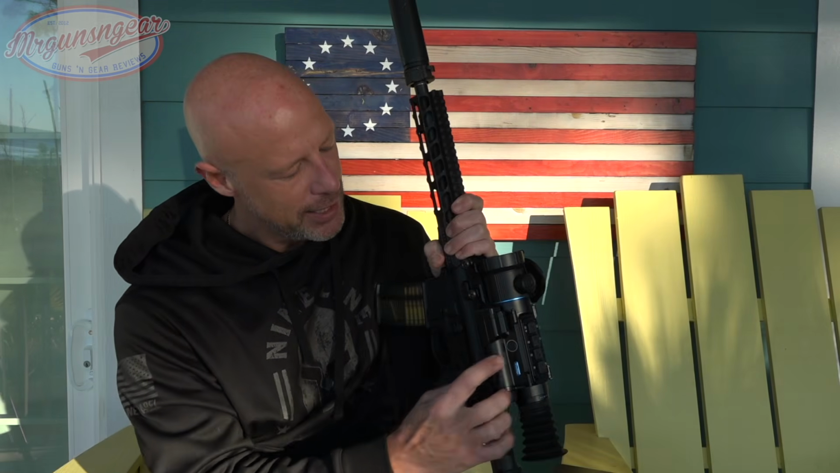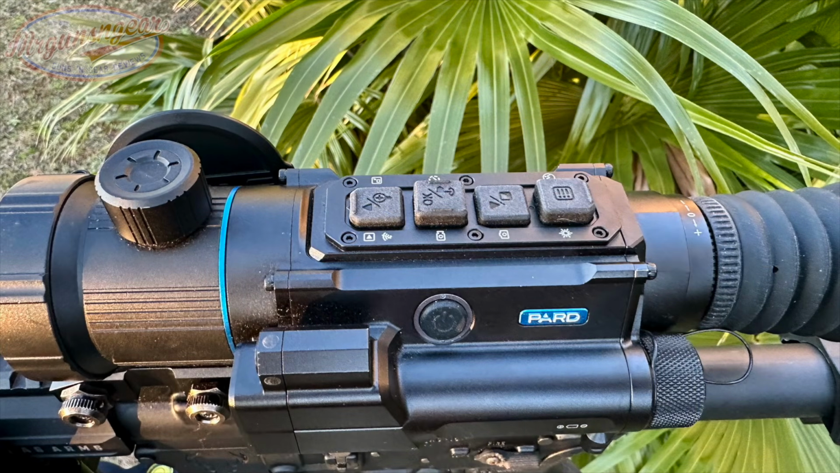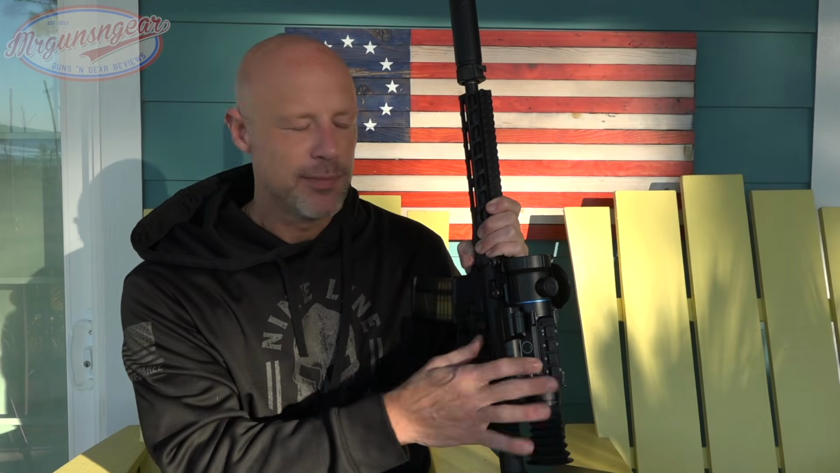Moving on over to this side, we have the power button. So it has like a sleep mode. If you have it on and you're just out in the woods, for example, and you don't want your battery to be drained and you're waiting to hear something, you can just tap it once and it will go to sleep, where there's no actual image being captured, if that makes sense, and it's not draining the battery. And then as soon as you want it, you just tap it again. It will come back on and have all the full features of the optic itself.